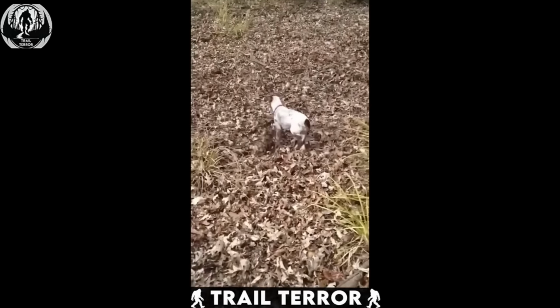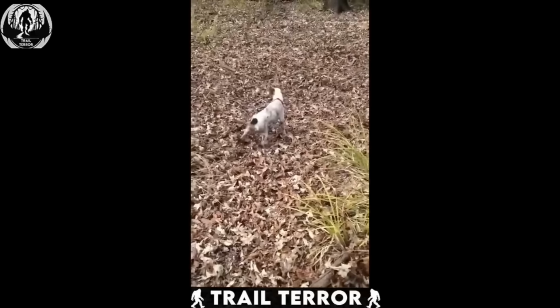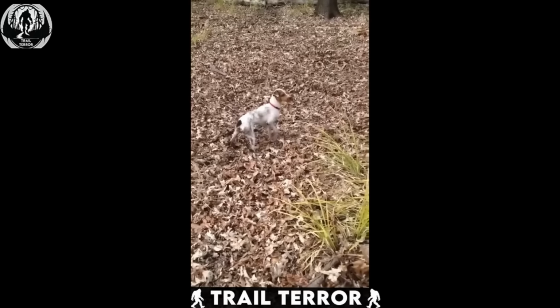I'm thrilled the dog made it out safe. But I've got so many questions. Like, how in the world did this dog even get stuck in there in the first place?